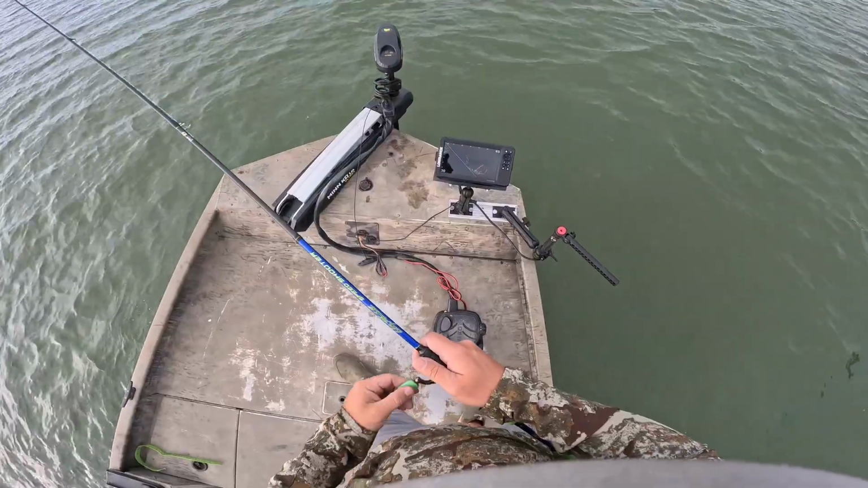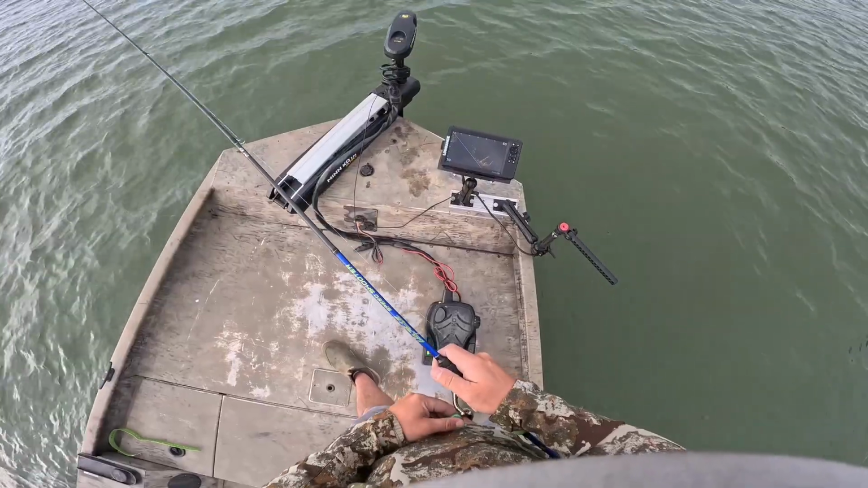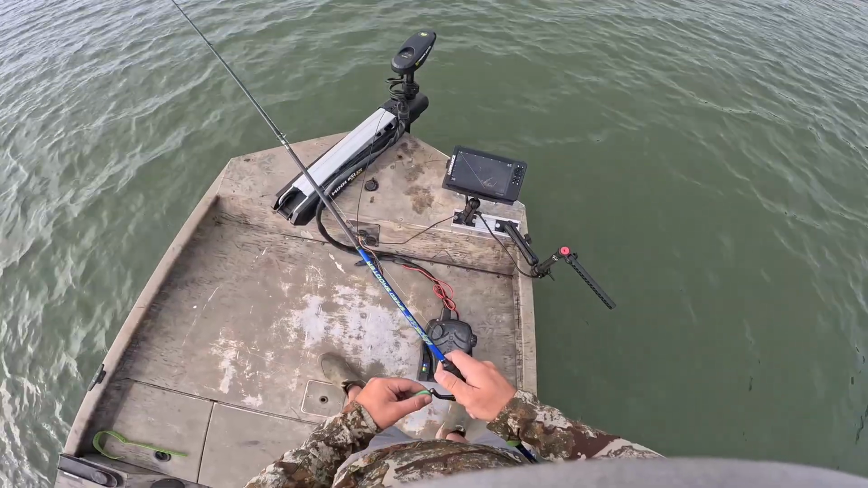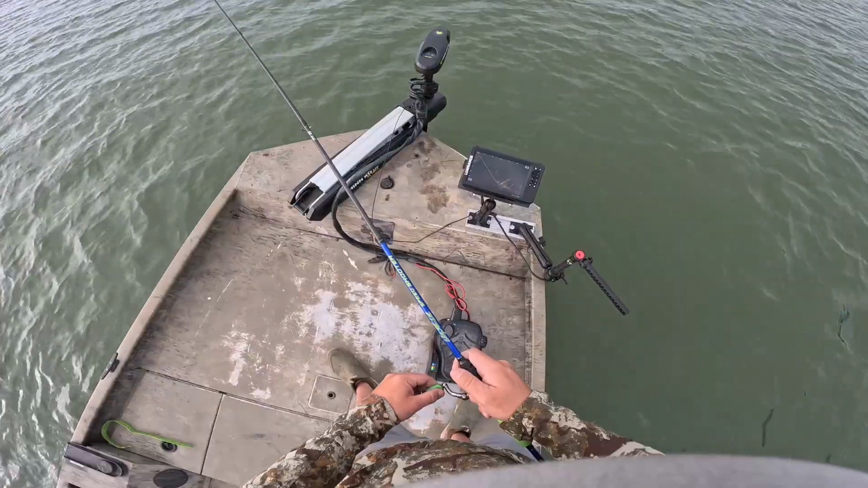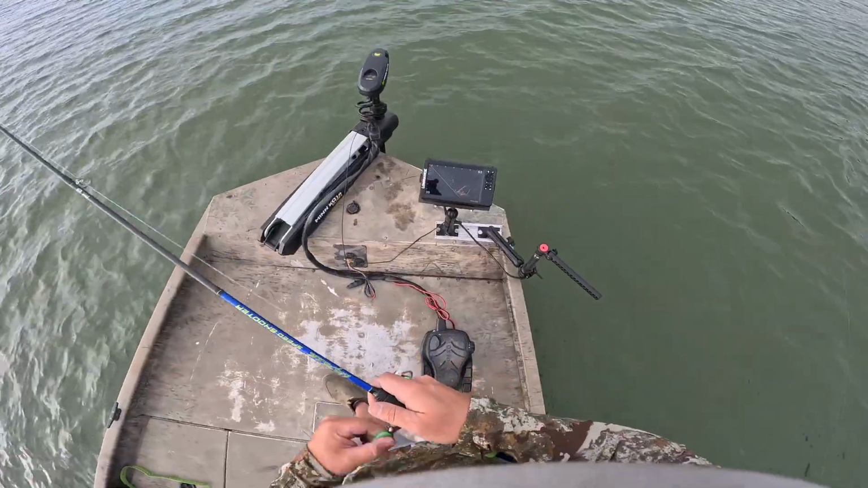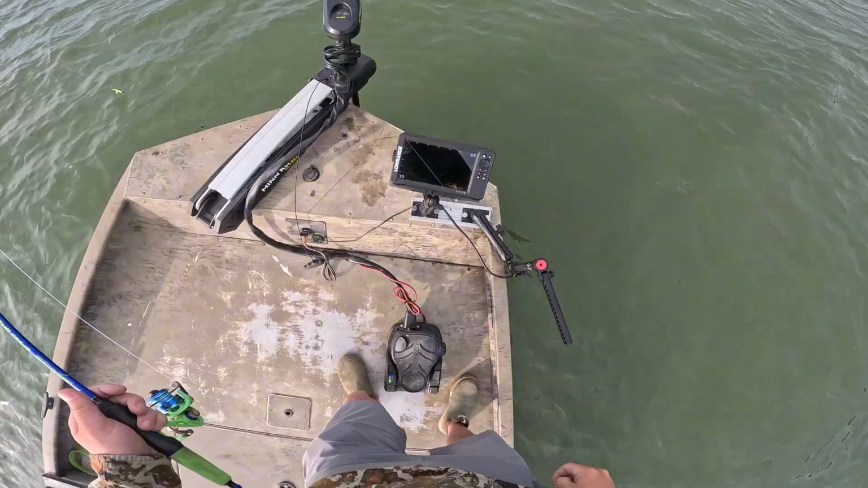So I'm gonna take them jigs over the top of that pile, see if the top fish want to feed on it a little more. Like I said, they turn heads, they just don't seem to want to bite it. So I don't know, sometimes that's how it is. See if we can't find something else.